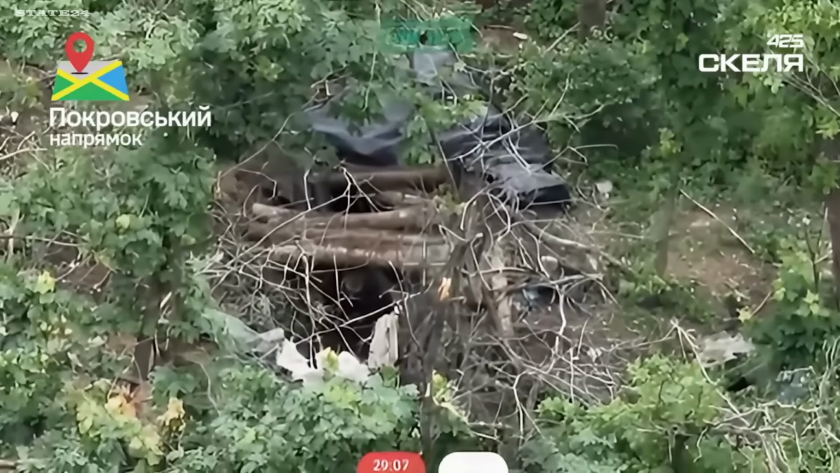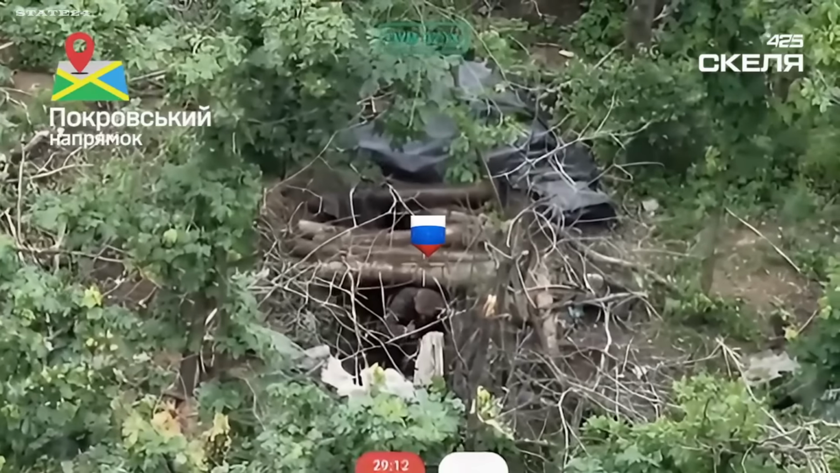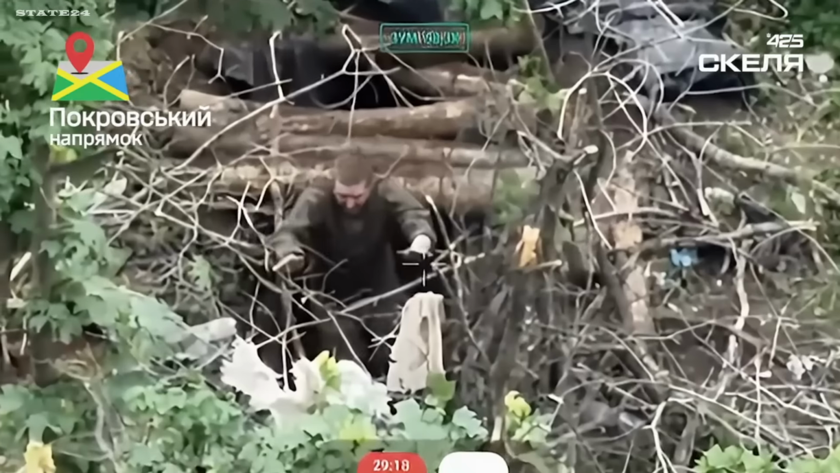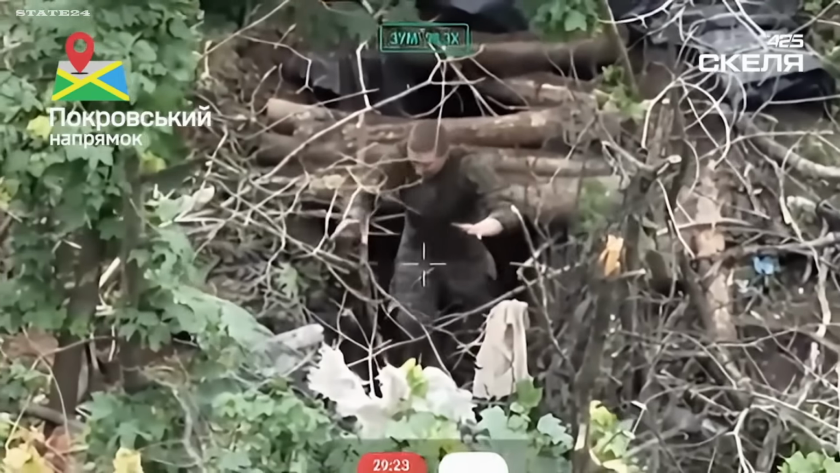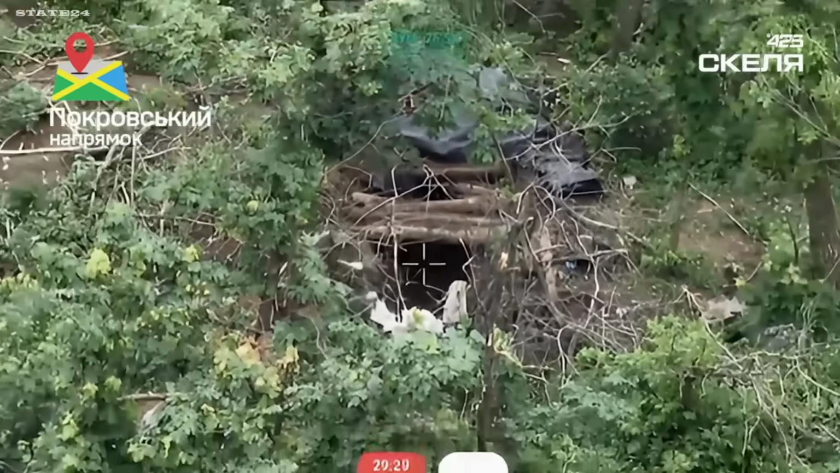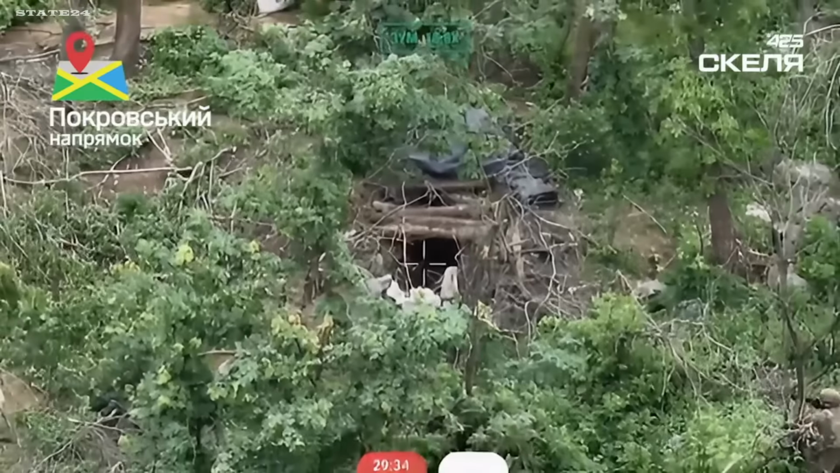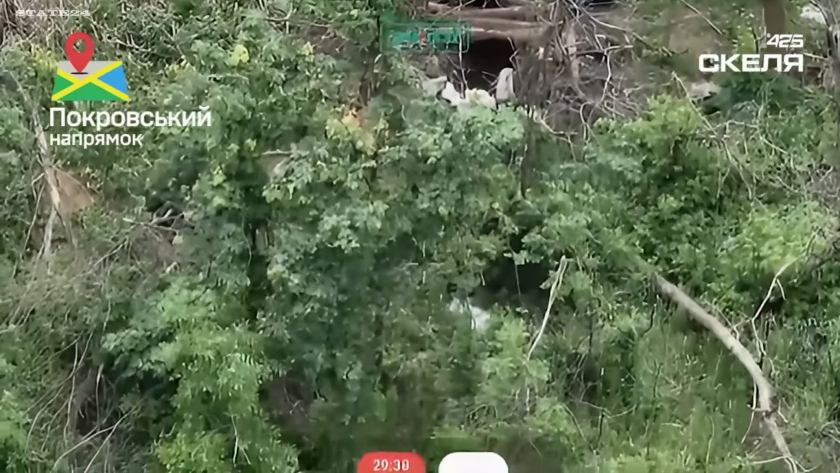This footage shows a Russian soldier inside a trench, spotted by Skelya 425 reconnaissance drones. Several drone strikes had already hit the area. The soldier was in bad shape, torn uniform, no weapon, completely alone. He signaled that he wanted to surrender. The request was accepted. He climbed out carefully and walked toward Ukrainian soldiers waiting outside the trench. He was taken prisoner safely.